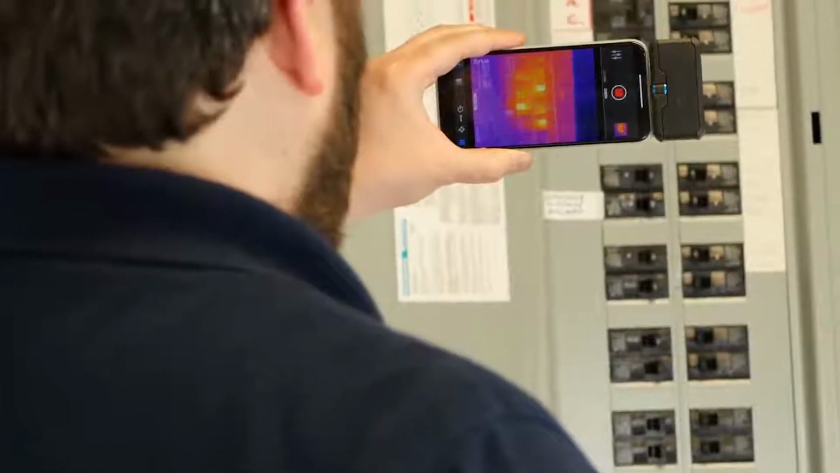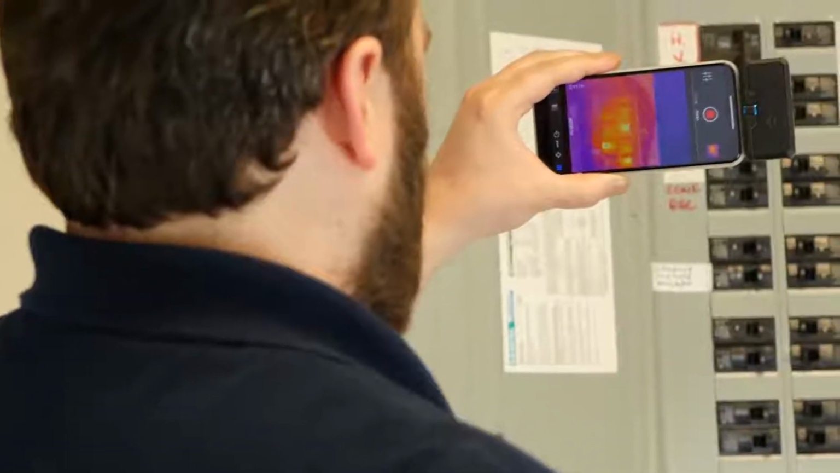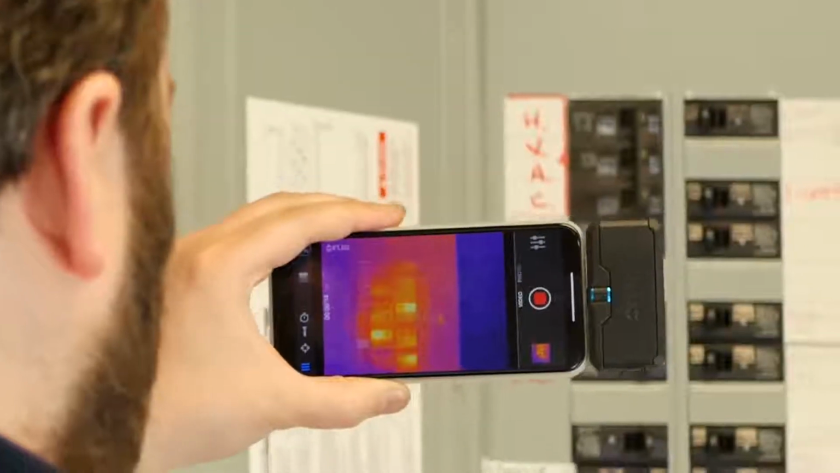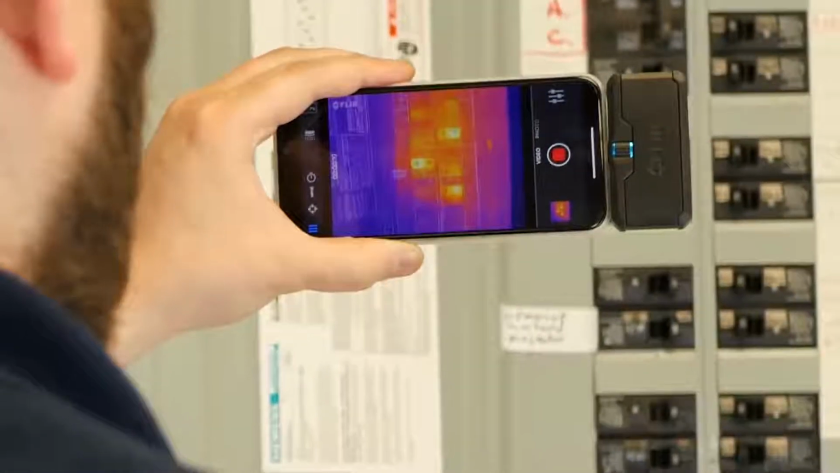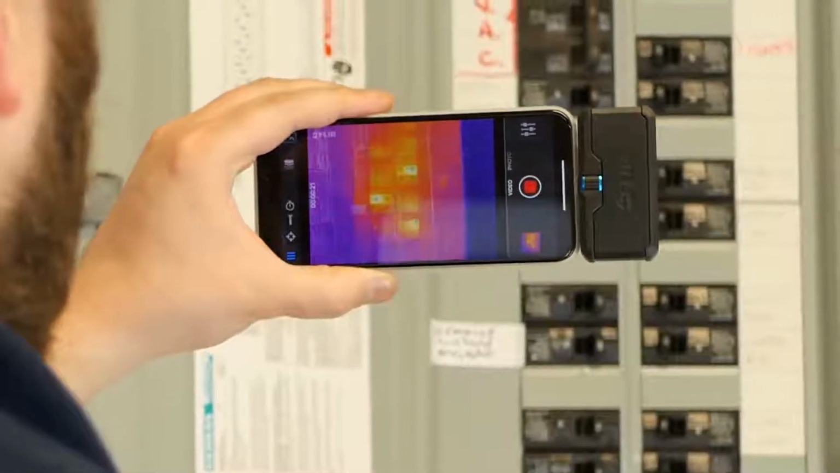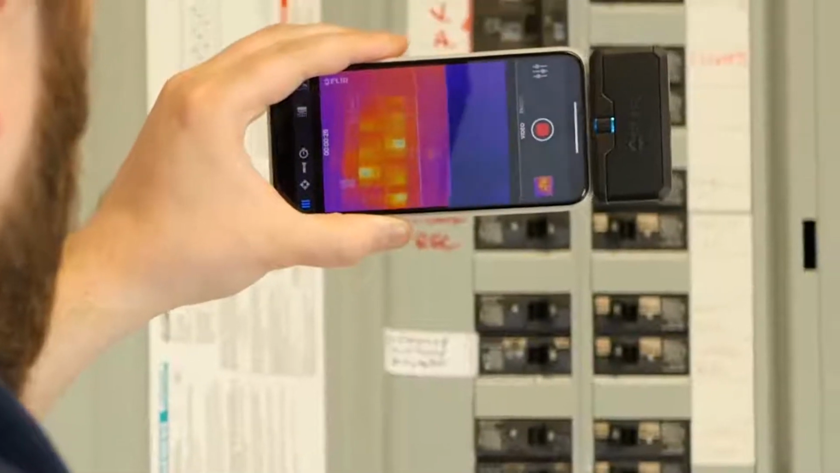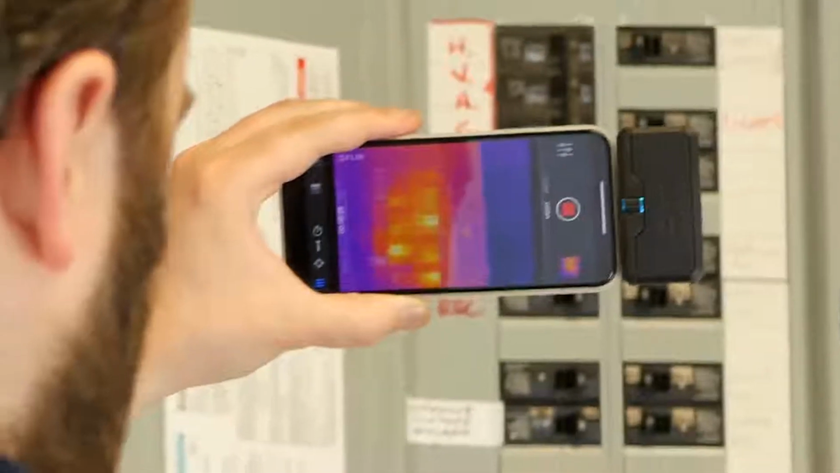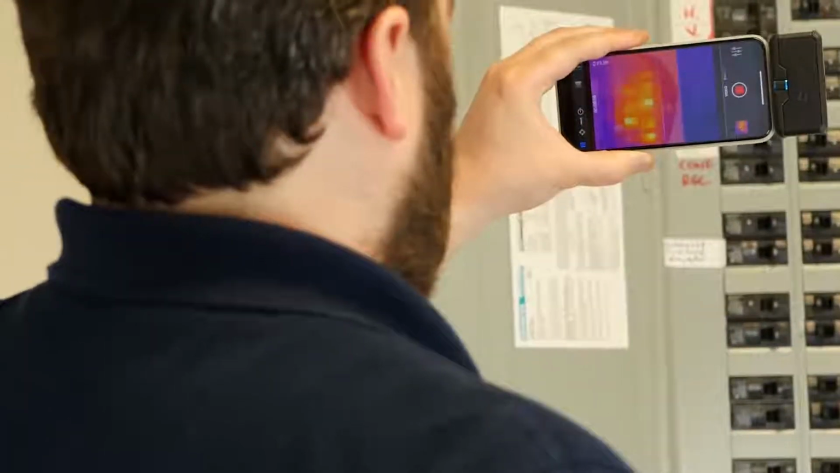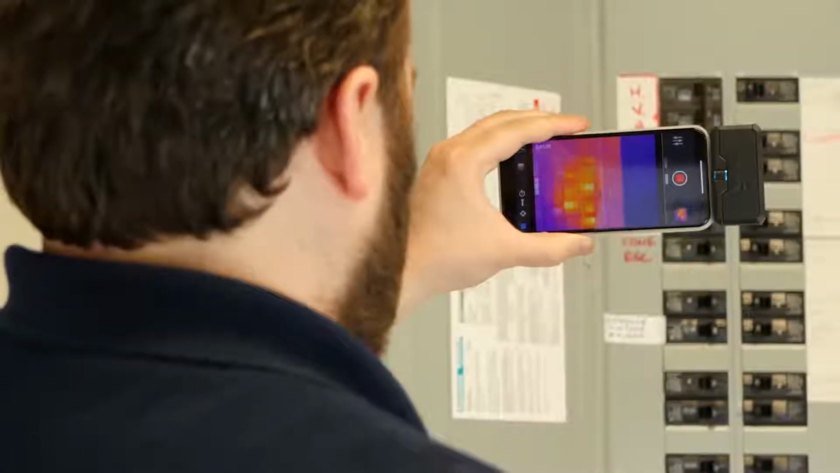Here we've got our FLIR 1 Pro. You can see I got a center spot up. It's in Celsius, but we're not really looking for true temperature here, just qualitative measurements. The MSX lets you see all those little labels on the side. So if I took an image and came back to it later, I would know which breaker I was looking at with much greater certainty than with the Seek camera.